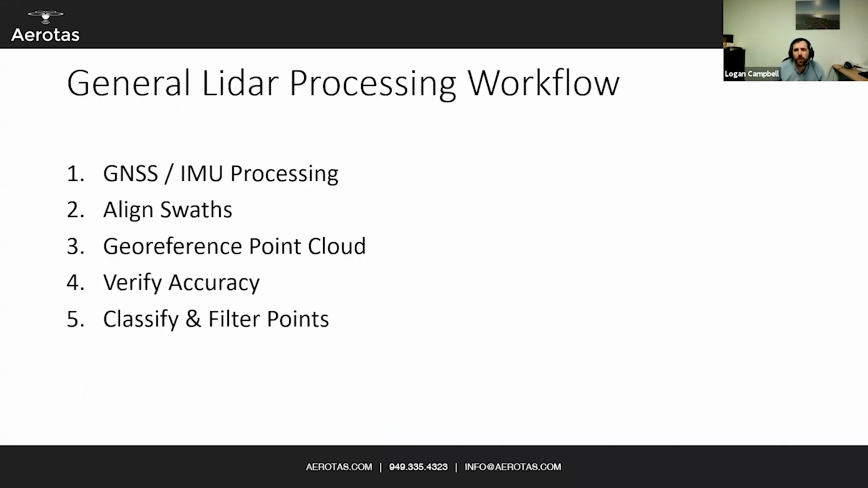But your general LiDAR processing workflow looks like this. You start with processing all of your GNSS and IMU data. That's your RTK or PPK processing, along with your inertial measurement unit. That can help you align your swaths, so that when you have multiple swaths that might be offset, you align them into a single LAS point cloud that is cohesive. You then geo-reference it. That's where you translate your point cloud so that it aligns with your existing coordinate system. That may entail translation, rotation, or scaling.